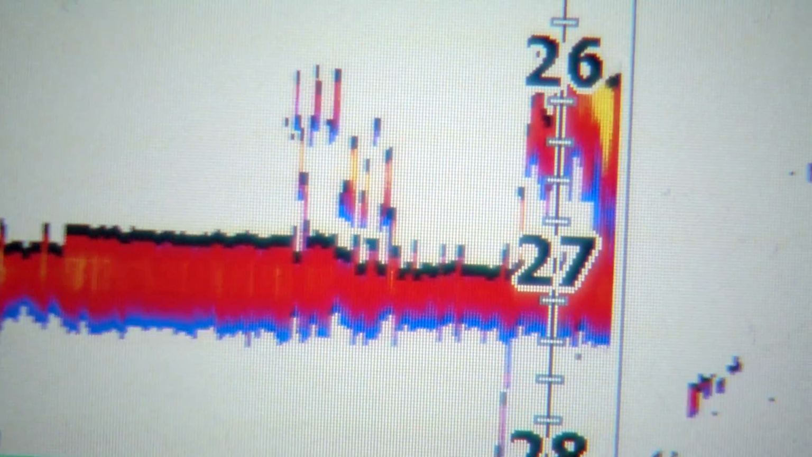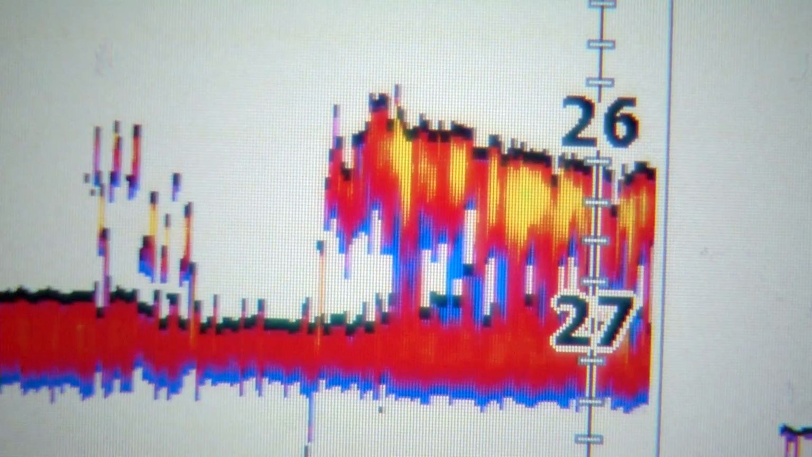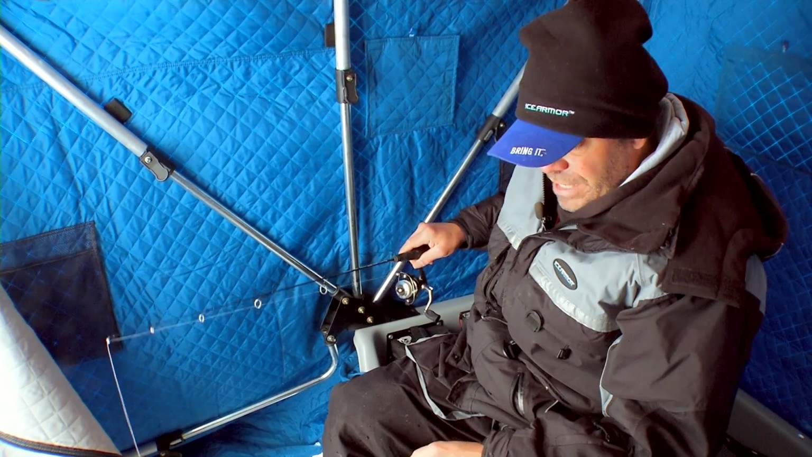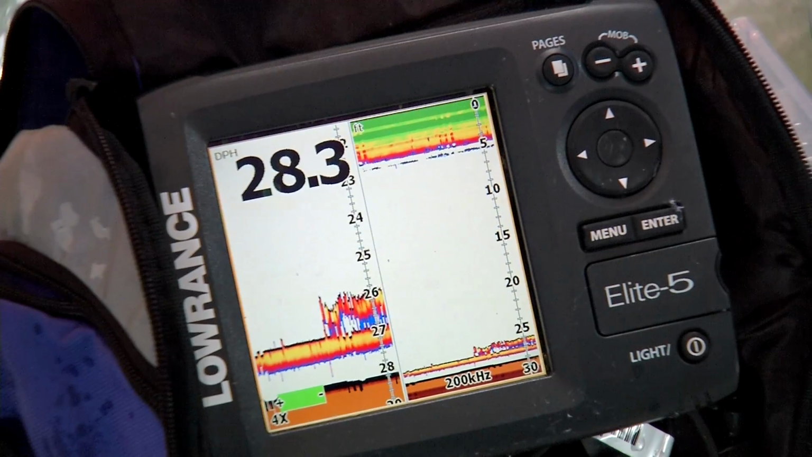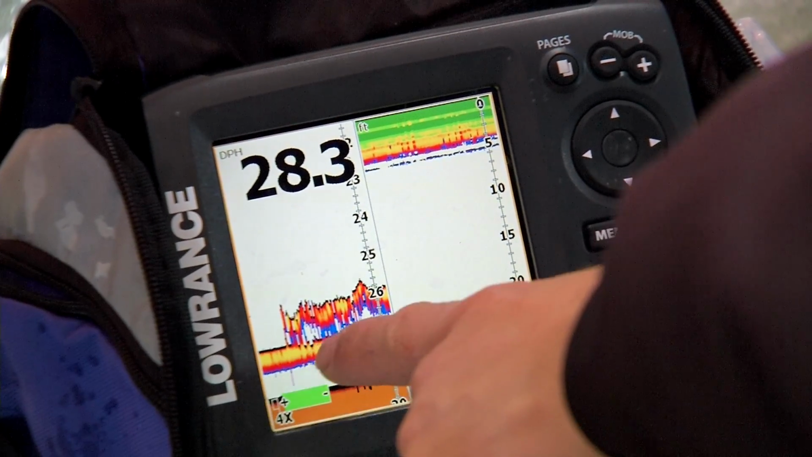Now, the next thing that hopefully happens is a fish comes in. And what that will look like most of the time is a dark mark coming up off the bottom, moving up towards that dead rod line. And in that case, what I've got to do is determine which rod is actually getting that fish interested.